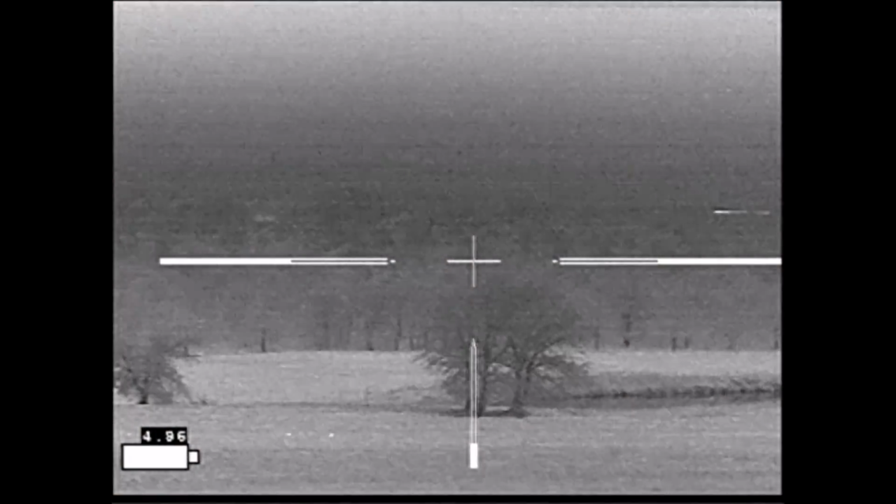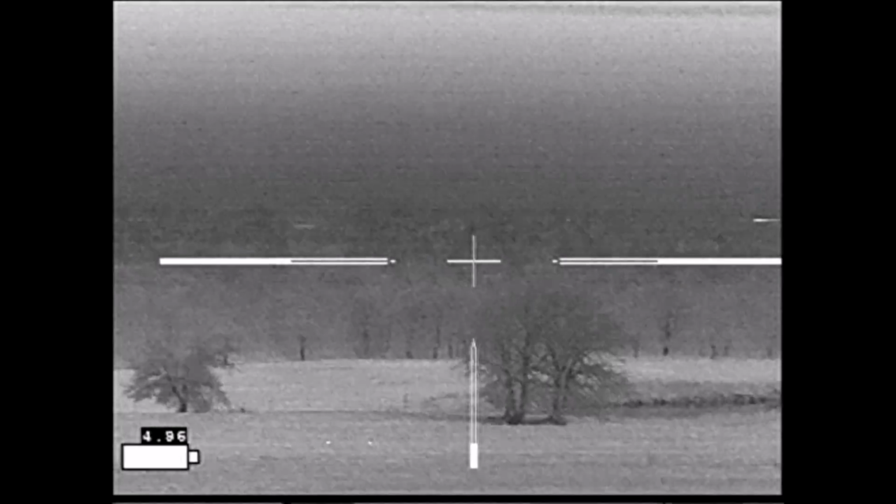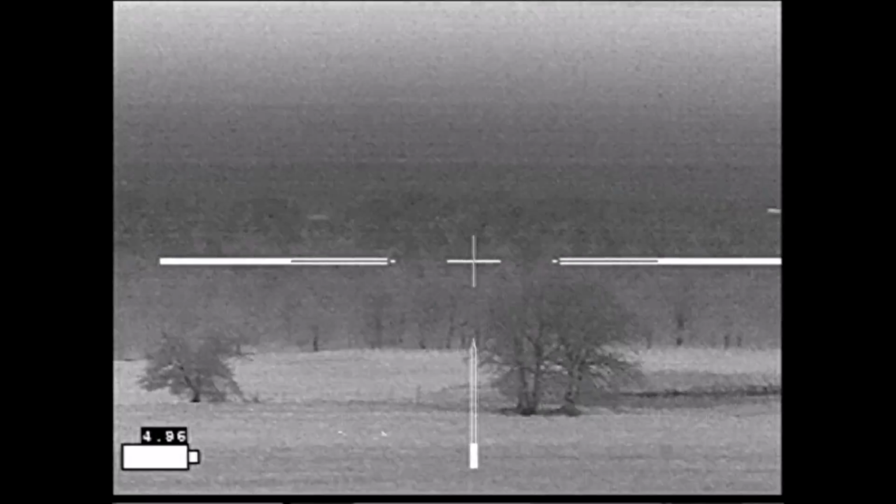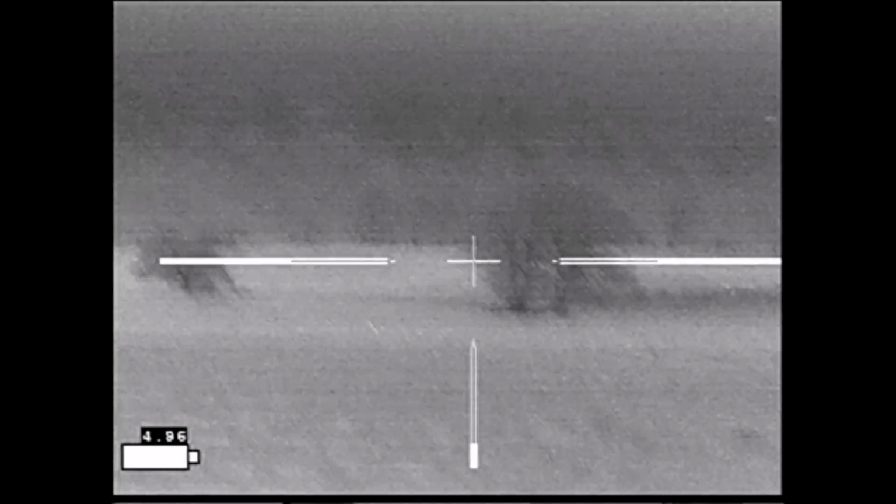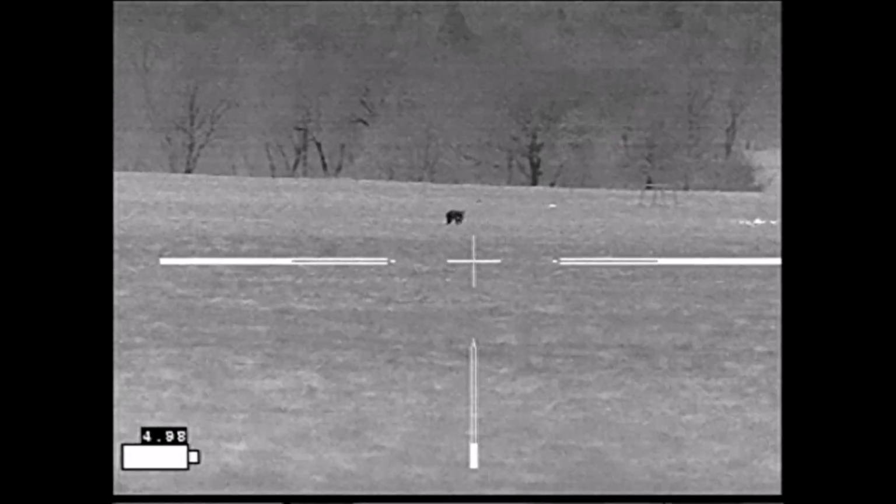A little while later I saw a hog moving along the field on the opposite side of the hill from where I killed the coyote. I worked to get the collar going to a sow protection sound in hopes of getting its attention, and then I got under my rifle to try to get a shot at the hog.